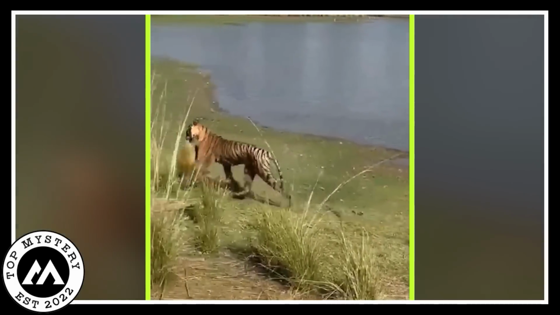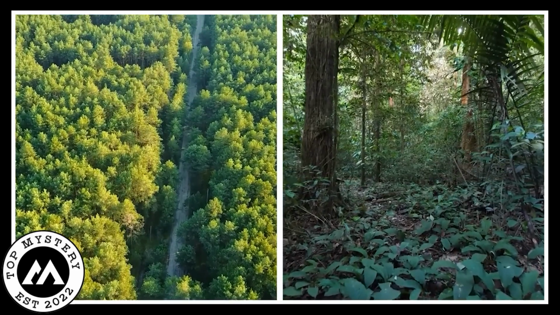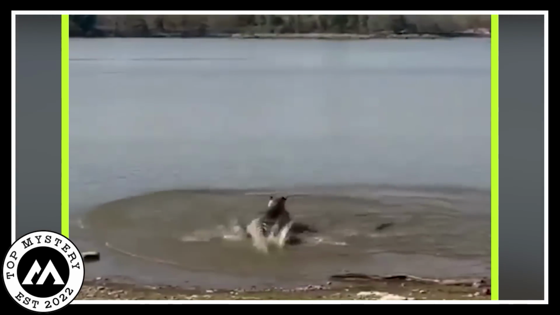After that, the tiger ran back towards the forest. The forest, full of ancient secrets, didn't give any answers. This strange moment, frozen in time, became a nature puzzle that made people think about the mysteries of the wild.